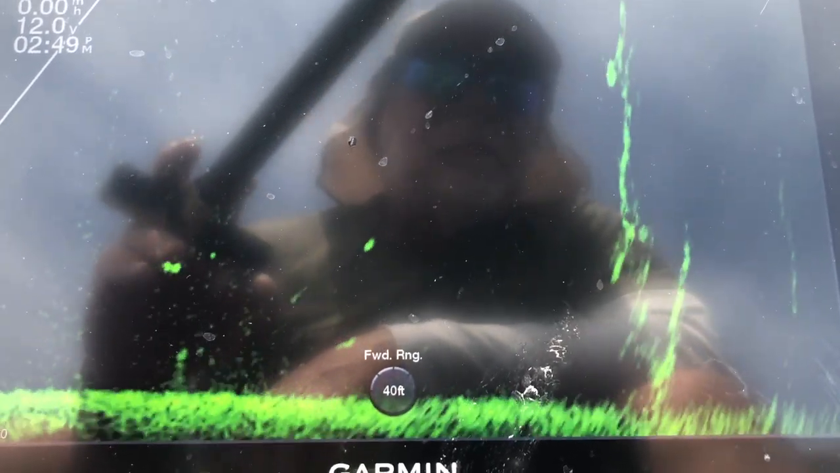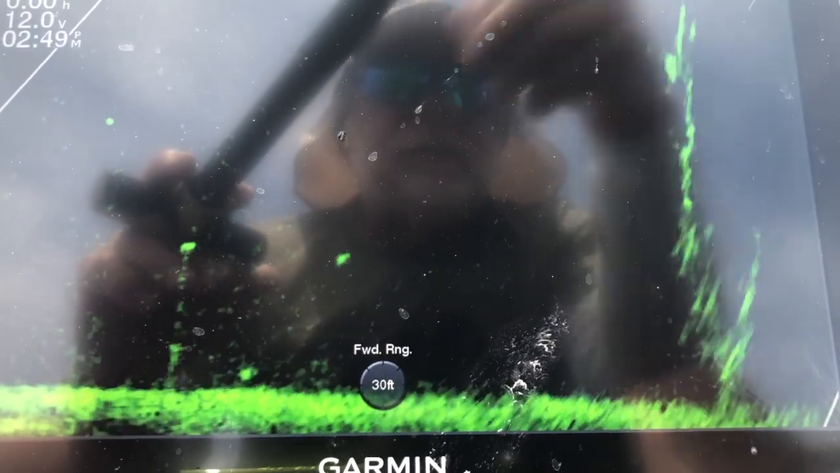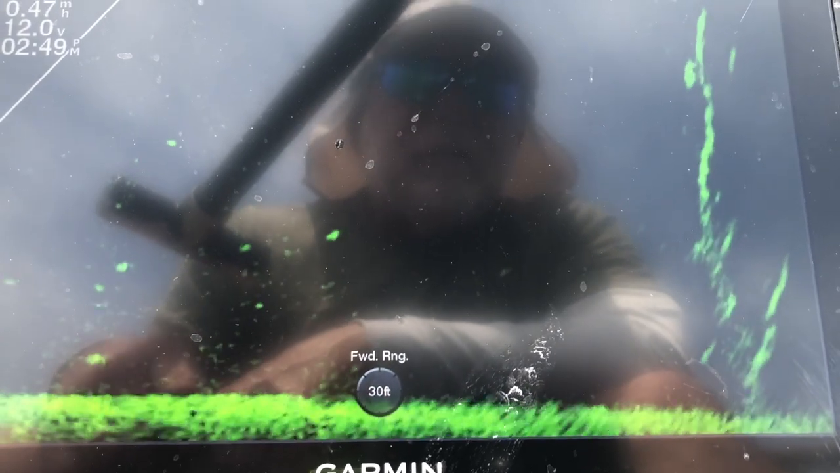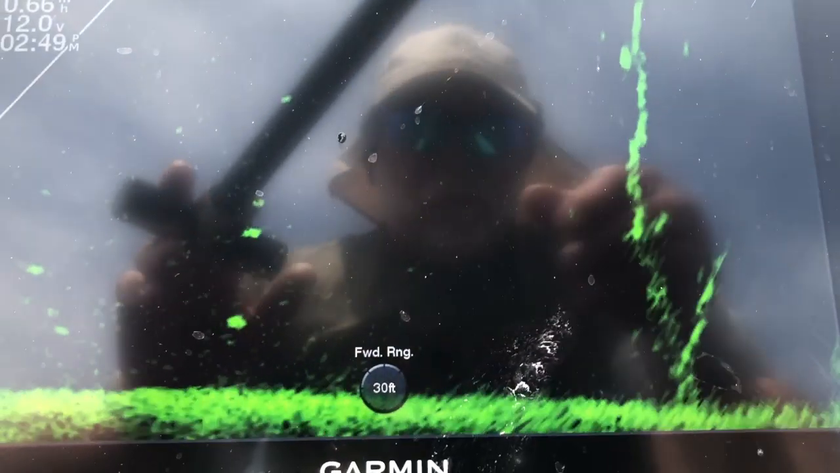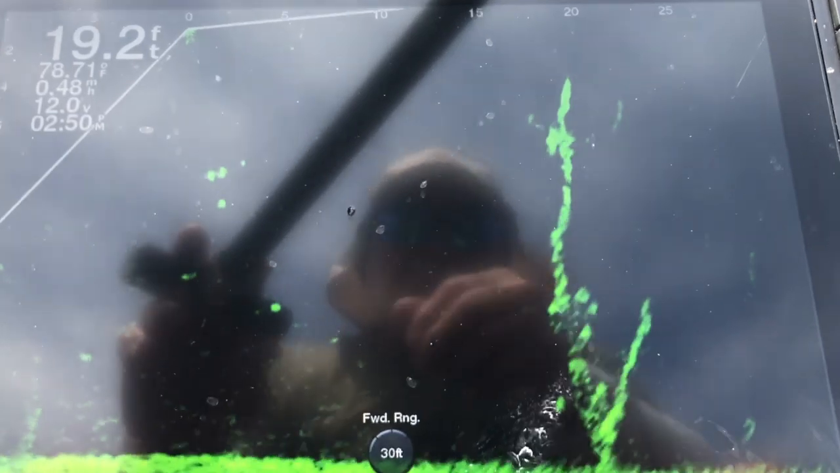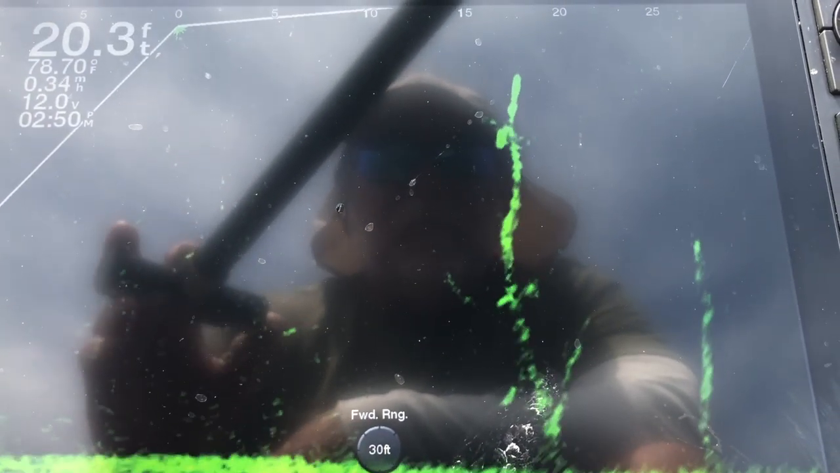I don't know if that's a very big fish, but I'm gonna see if I can ease up on him. Brought my footage into 25 feet, and that may not be showing at the top of the screen. I don't know. The sun's bright and I can't really see the screen.